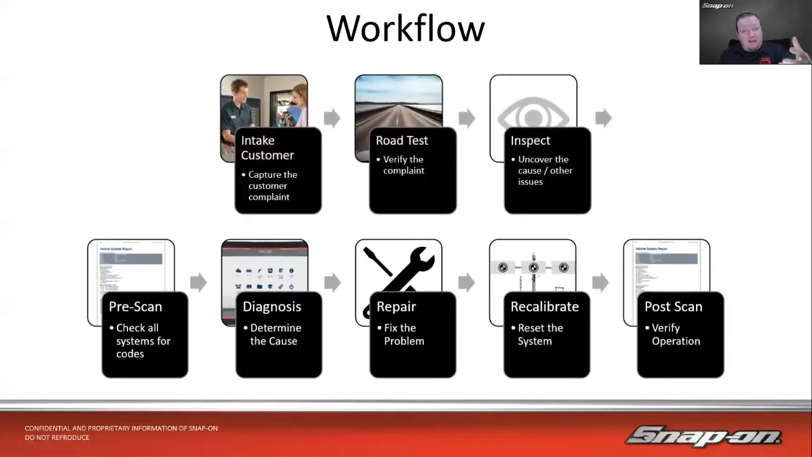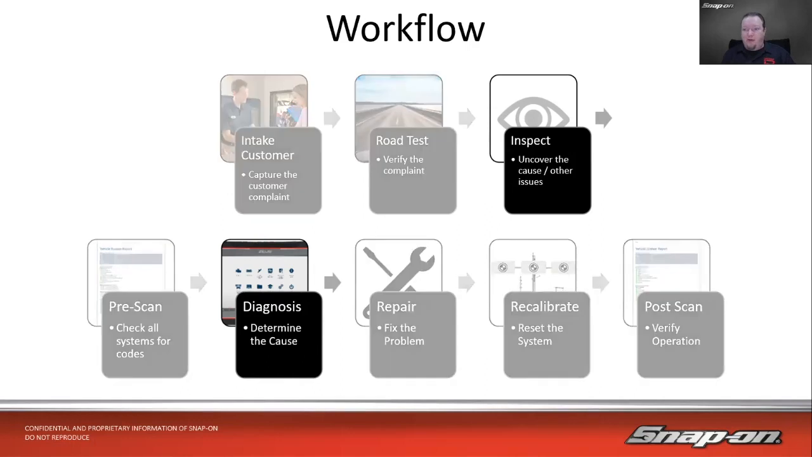All the way from taking in the customer. As soon as the customer arrives, you need to capture that customer complaint and see what's going on with their vehicle. Why are they here? Is it an overheating problem? Is it a noise? Is it an electrical problem? What does it happen to be? And then, of course, road test the vehicle to try and verify, and then inspect the vehicle to see if we see any other issues, or maybe we even find what the problem is right then and there before we even get to a diagnosis.